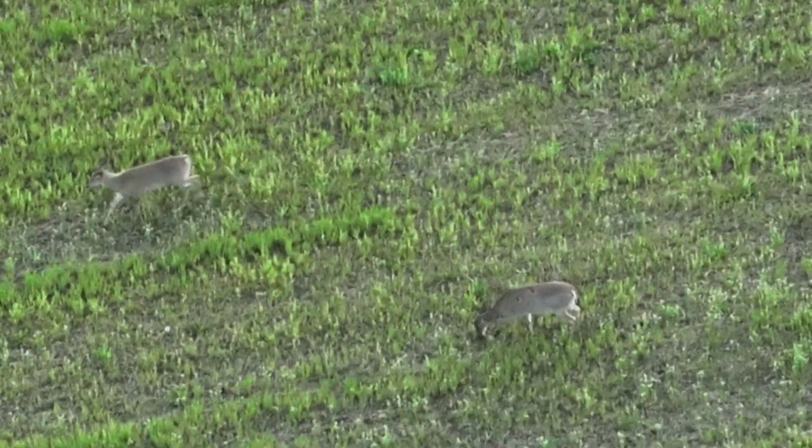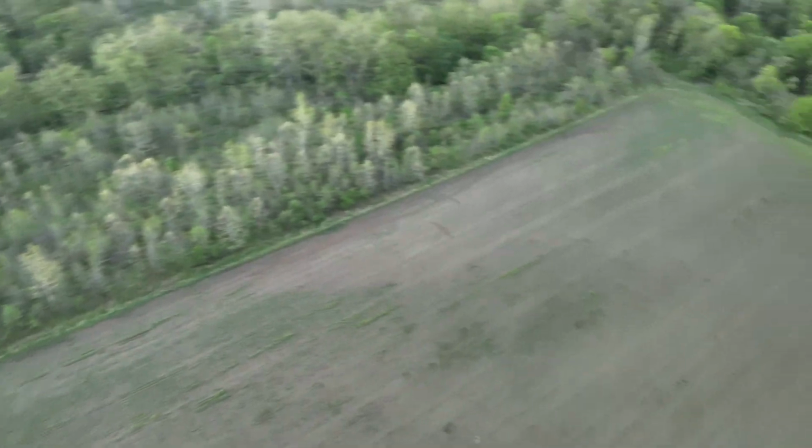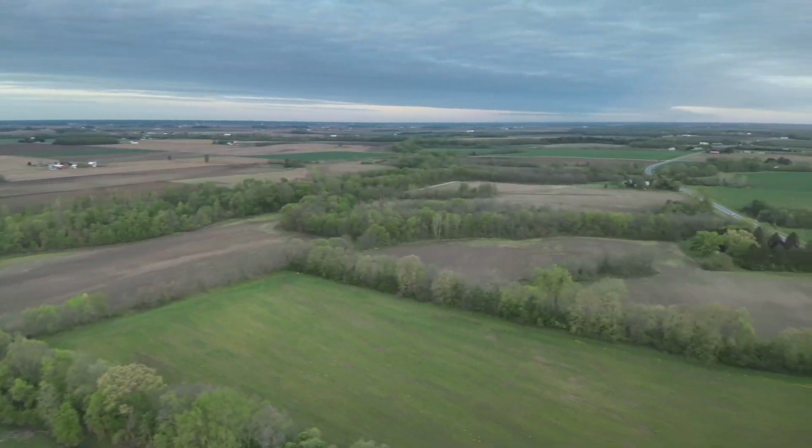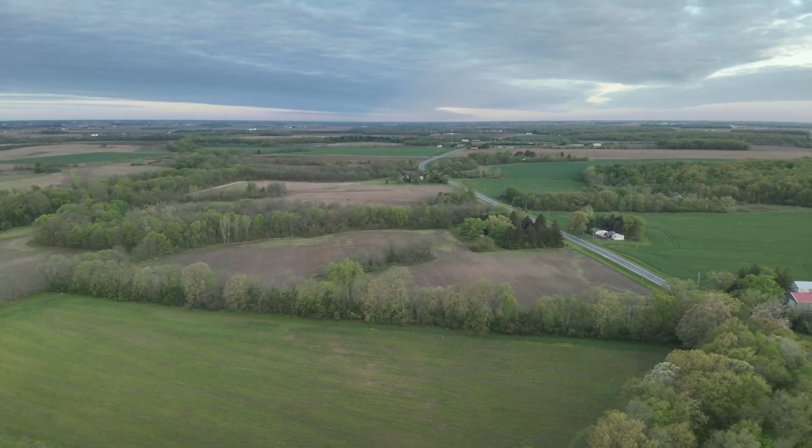So here's a couple deer just working their way across this field. Farmers have been working a lot in the fields. They might have sprayed Roundup on fields, and the deer aren't going to be in those fields, I don't believe. But just a lot of activity in northwest Ohio in the spring.